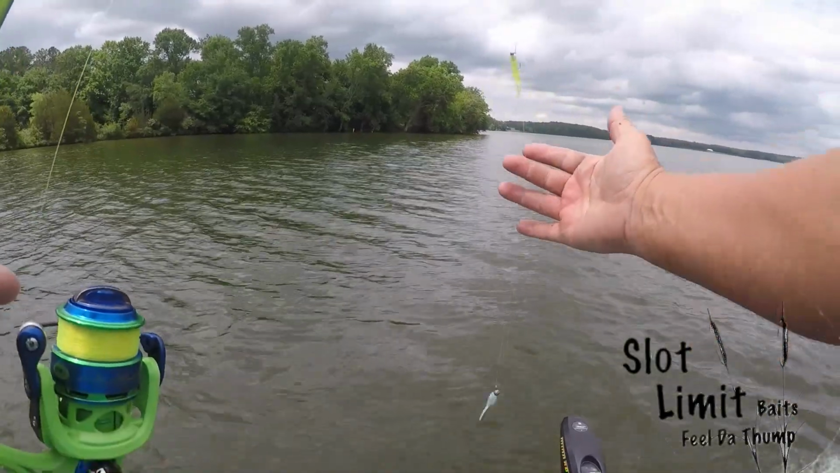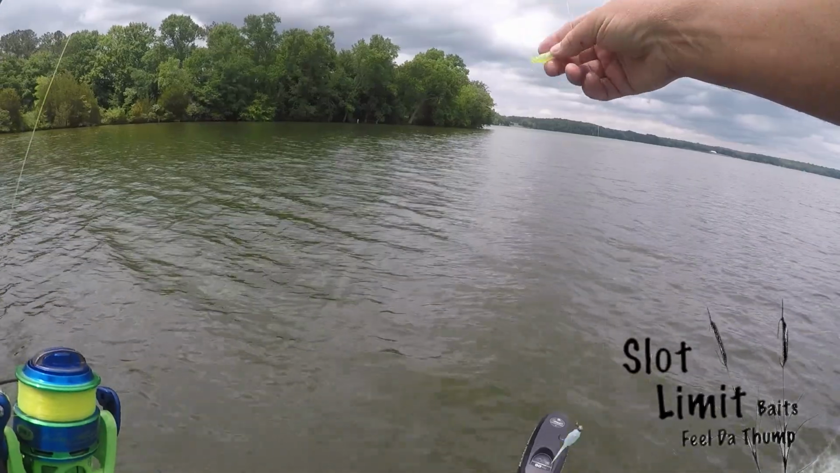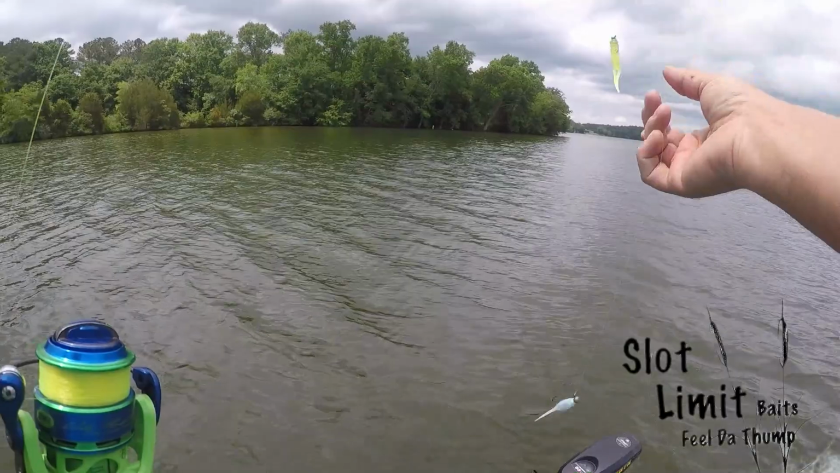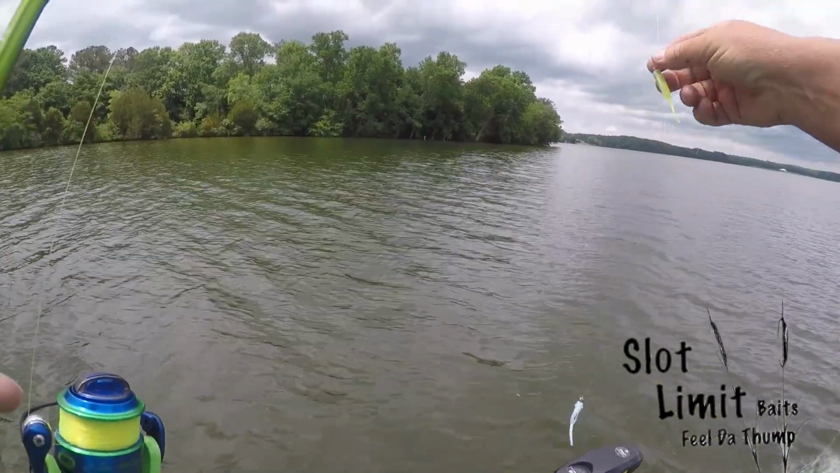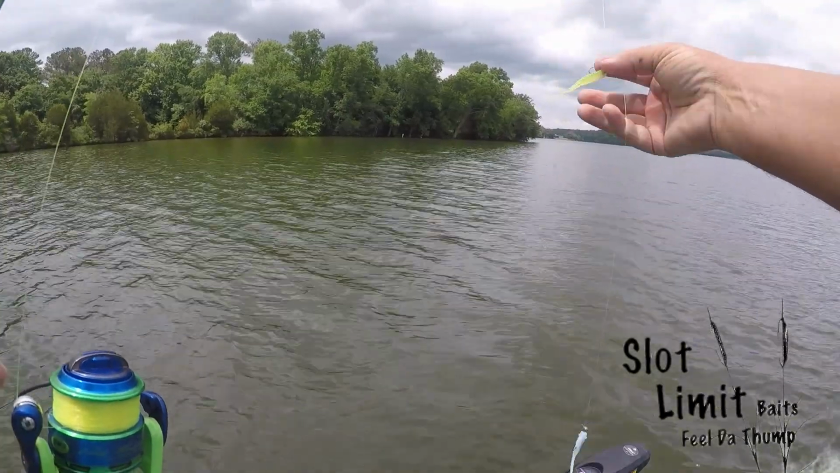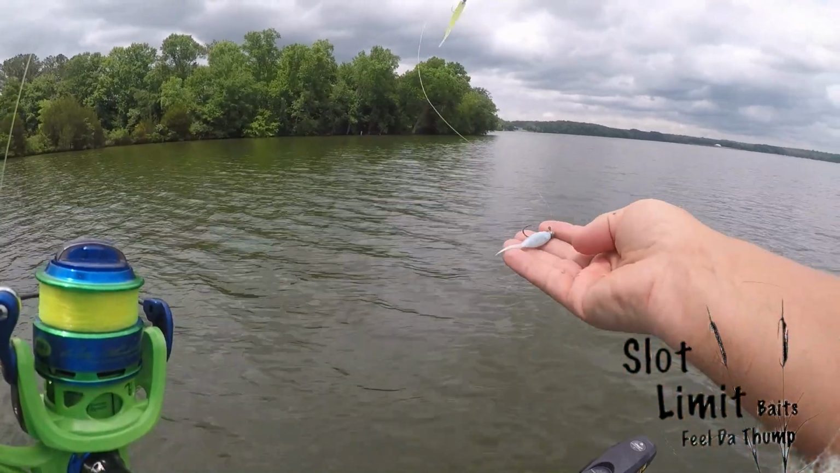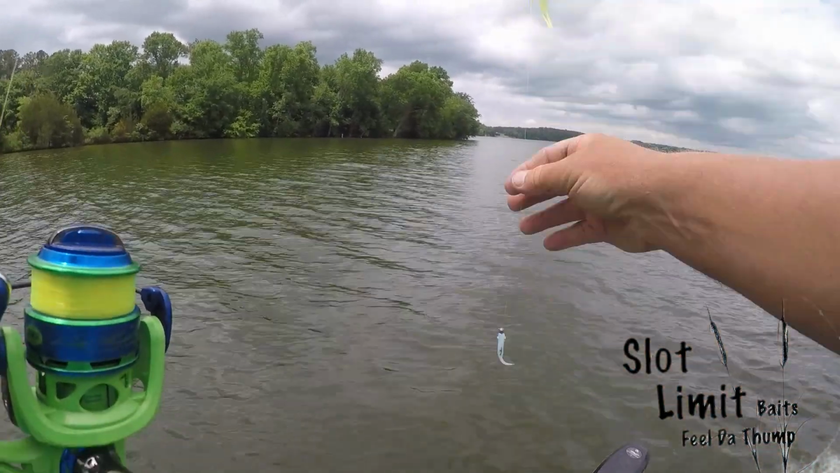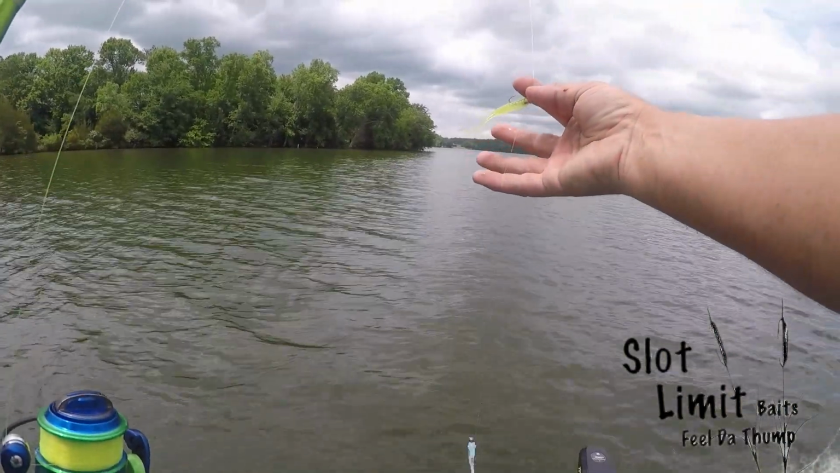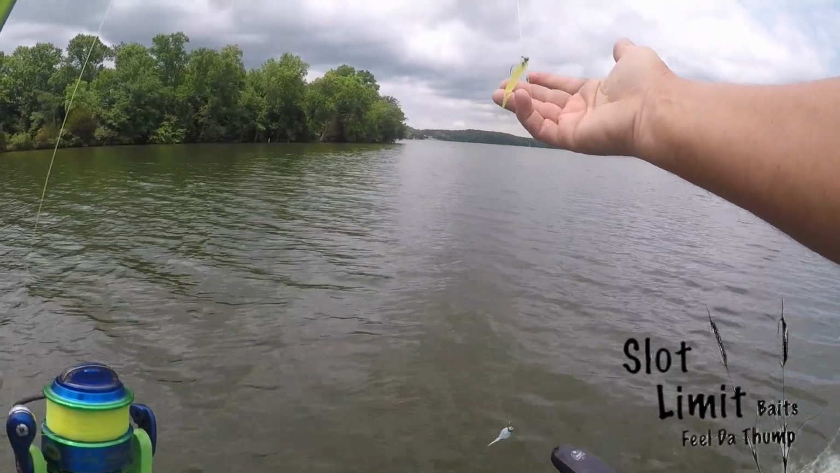Guys, this is what we're going to be fishing today. We're going to be fishing the double jig rig. I've got a bait about a foot above the other one. I've got it tied with a loop knot. I like to throw a couple of different colors. I've got blue cheese on the bottom, and I've got a cucumber colored one on the top.